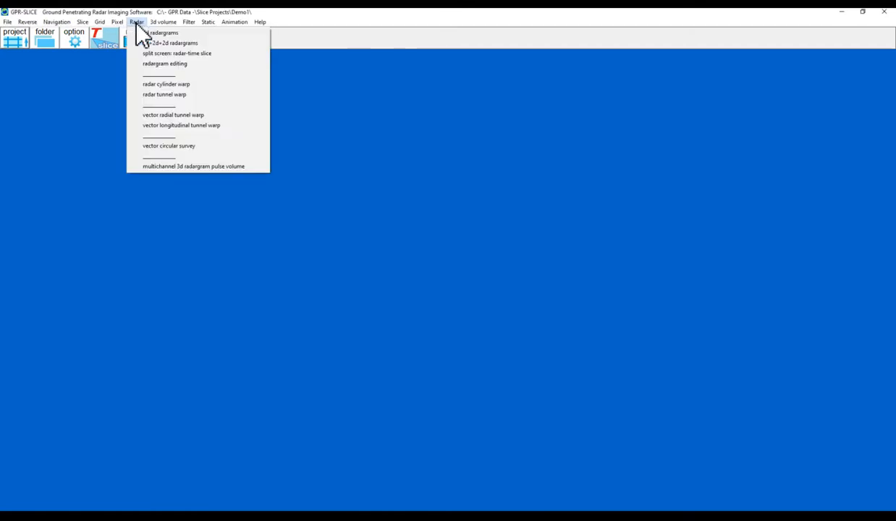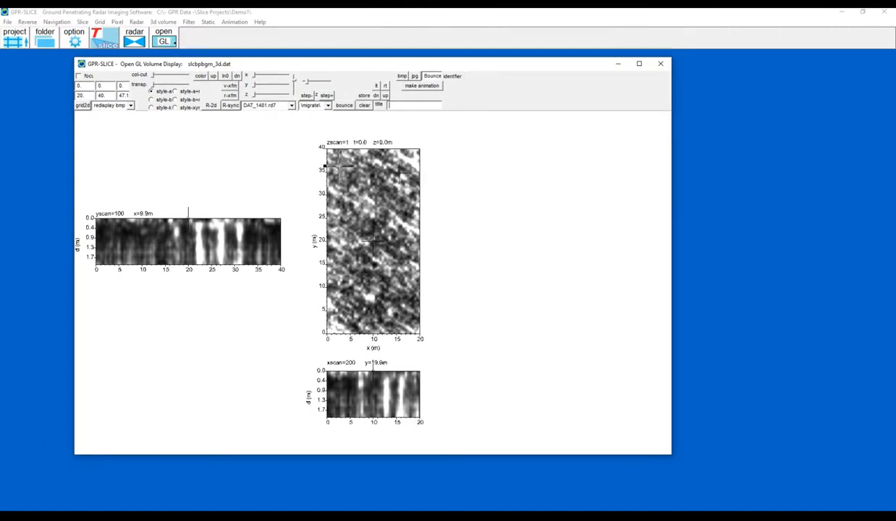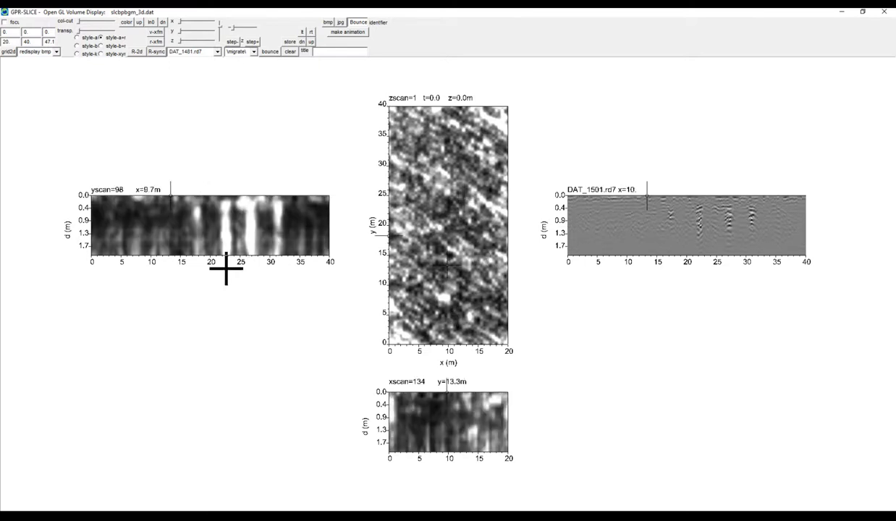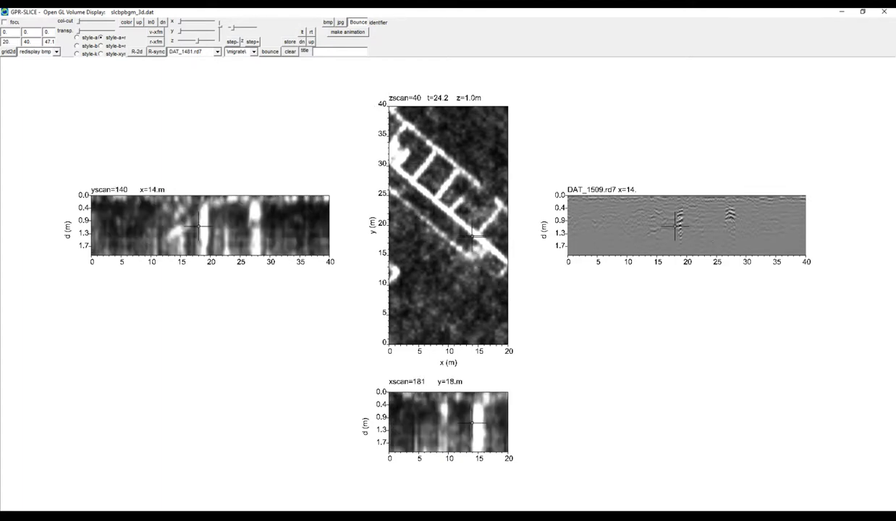Another nice tool in the 3D volume is to have the XYZ 2D view, and with this one what I can do here is click my crosshair in the volume and it will update with a cross section through the block at that point, and also show me the nearest radargram. Then if I scroll down through the volume, we can see that the crosshairs move down through the cross sections and also through the radargram to show me exactly where I am viewing.